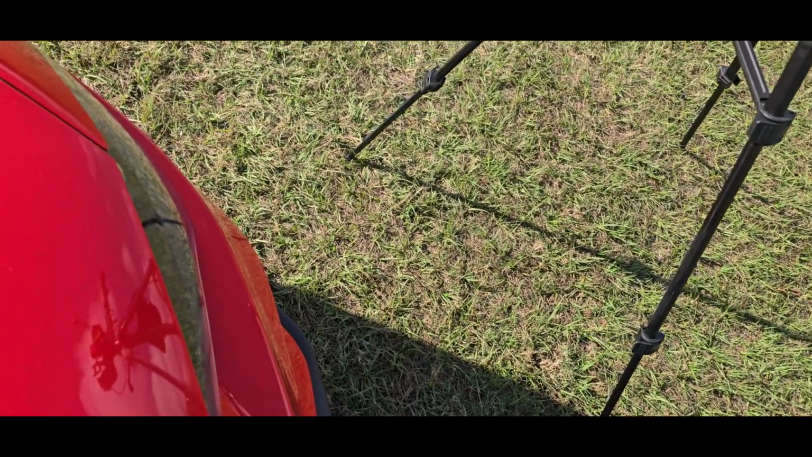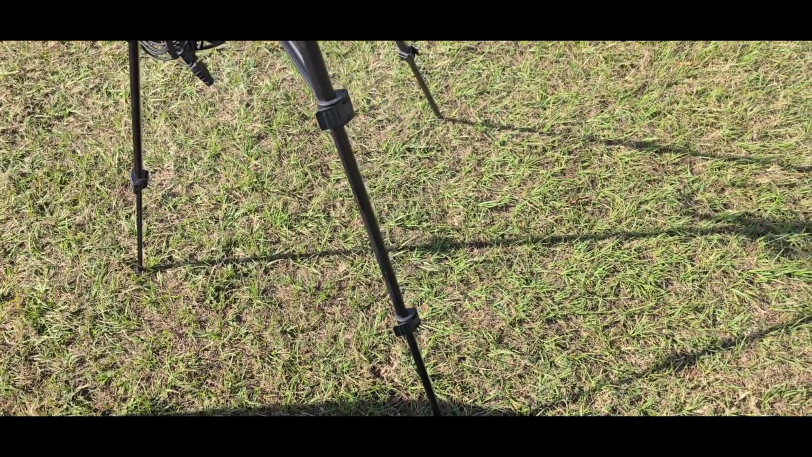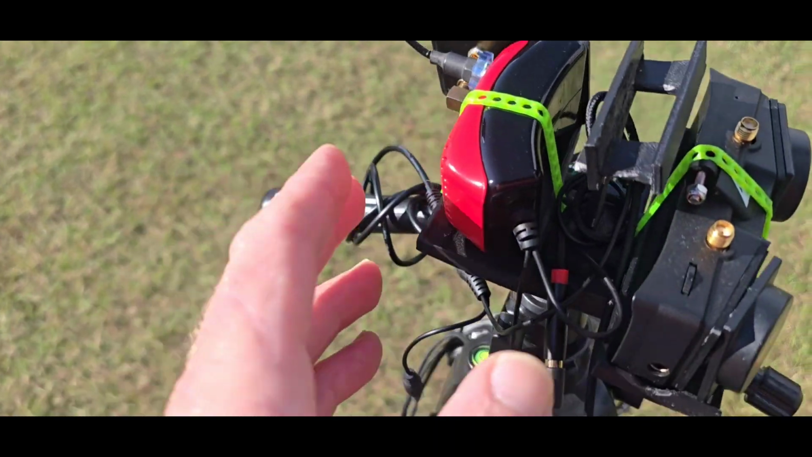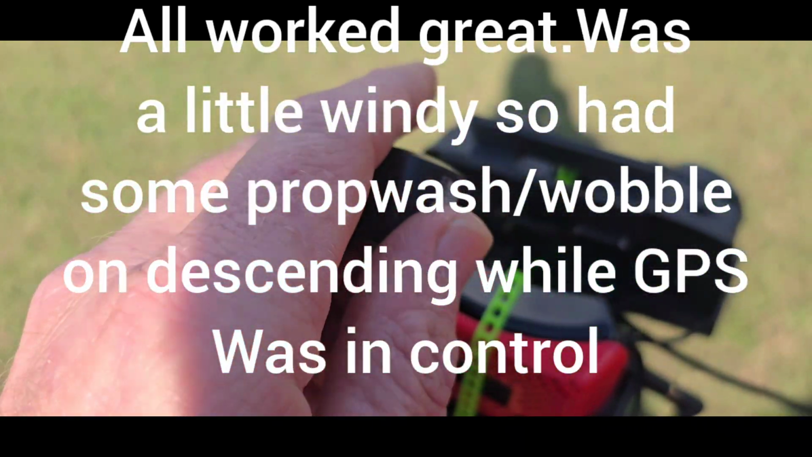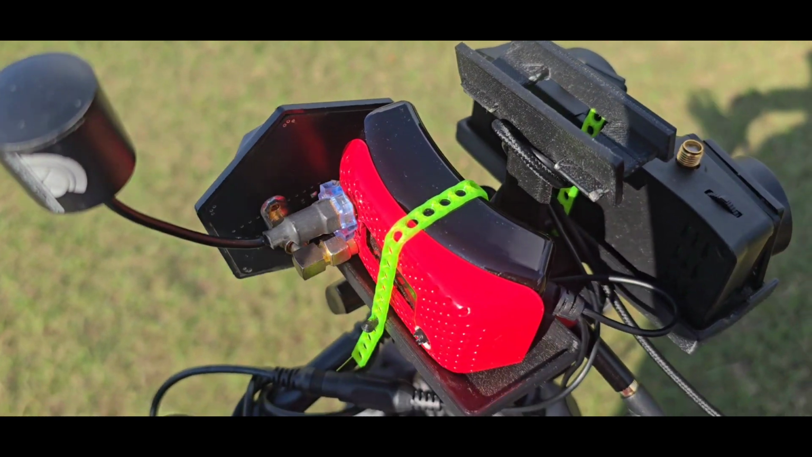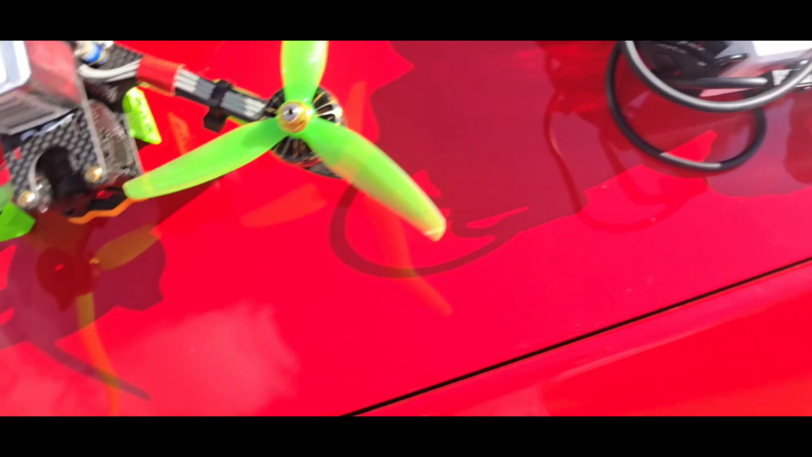You can see my little VAS Minion antenna hanging on the bottom. Works great. I'm just set up here with a lot of stuff. So I got my rapid fire module on my ground station with the patch antenna pointing in the direction I'm going to be flying. And you can see my little HD0 in the back.